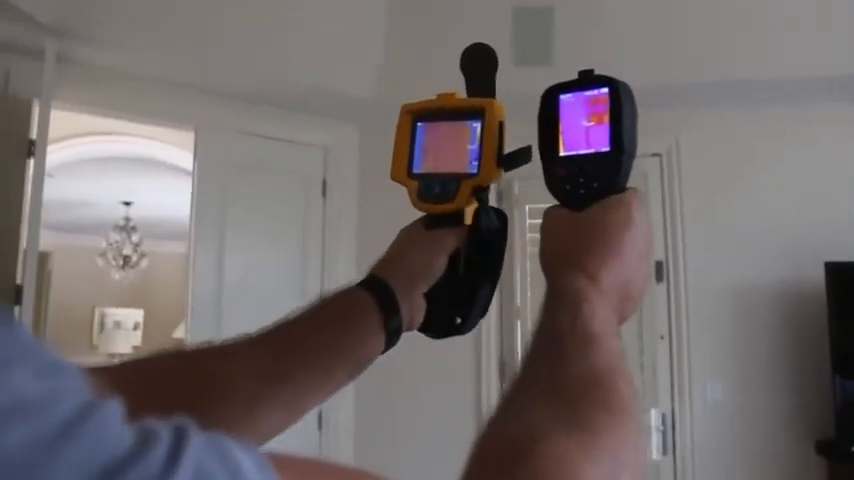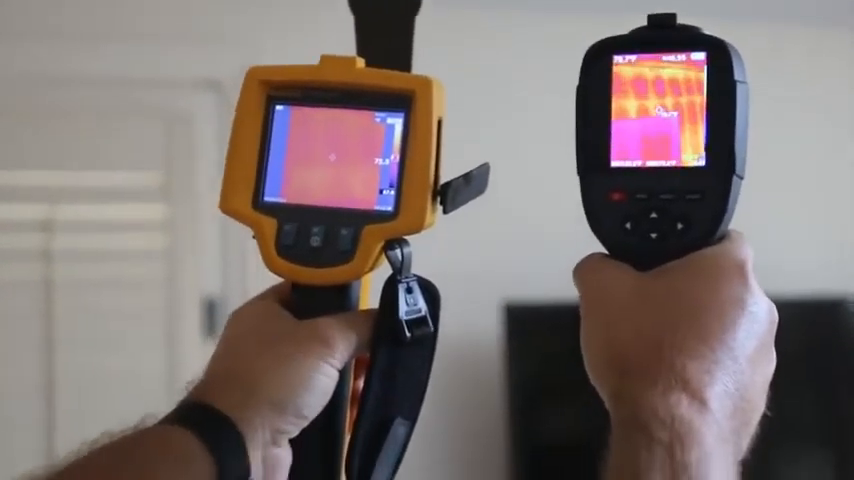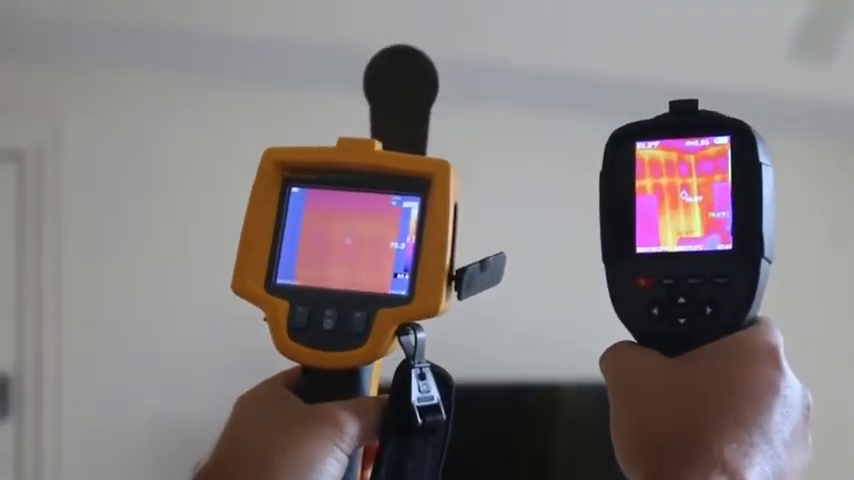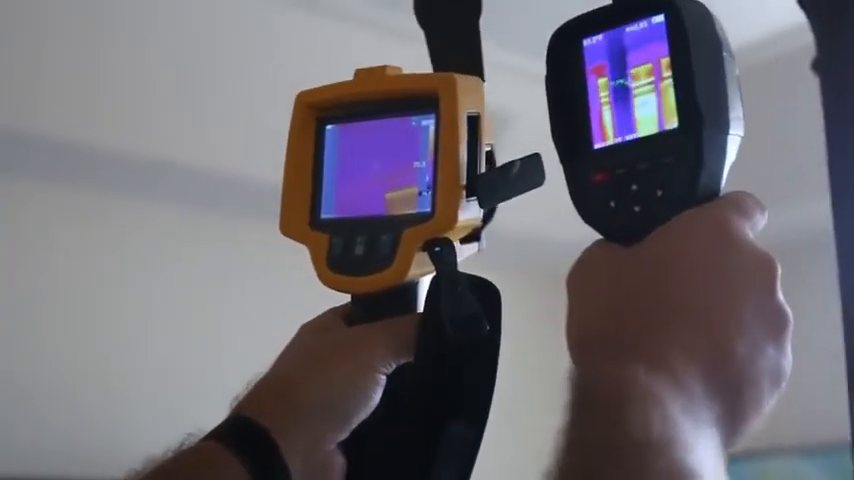All right, as you can see, we have the side-by-side comparison on the wall here. That's a wall facing the exterior. And you can see, actually, the HT18 is performing much better. See the studs there? Now, obviously, everybody who knows about infrared knows we're not actually seeing the stud, we're just seeing the temperature. And obviously, it's going to be a little bit different where the studs are, and that's an exterior wall.